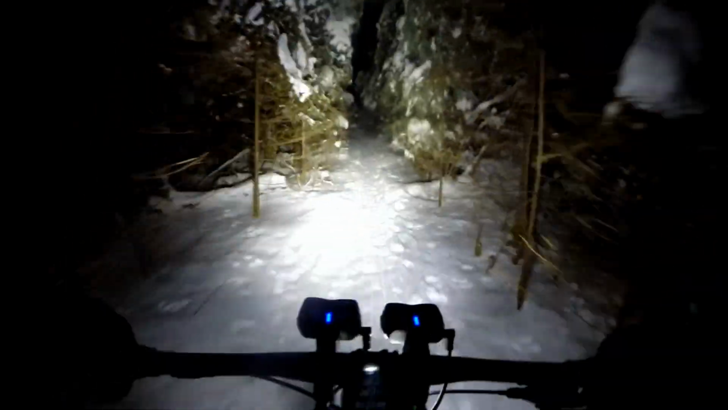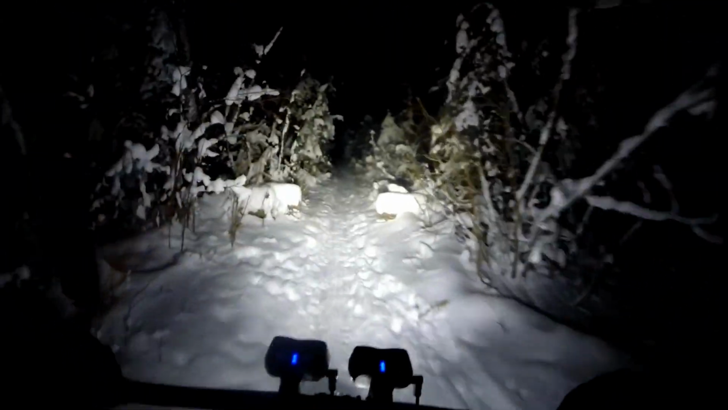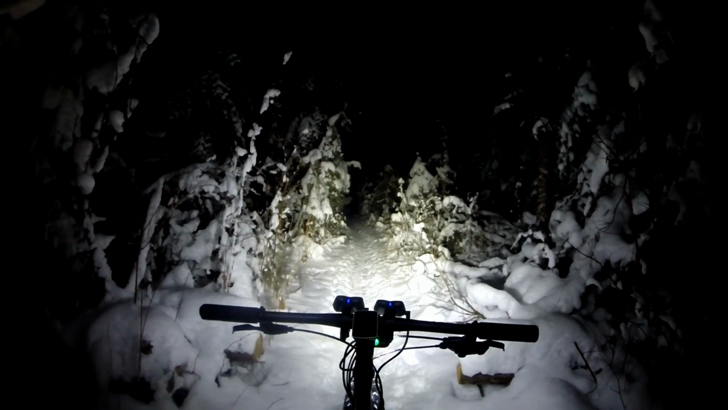Okay, as we've dropped down to these lower sections, the temperature has again dropped below minus 20. Okay, we'll stop and take at least a few pictures tonight. For social media.